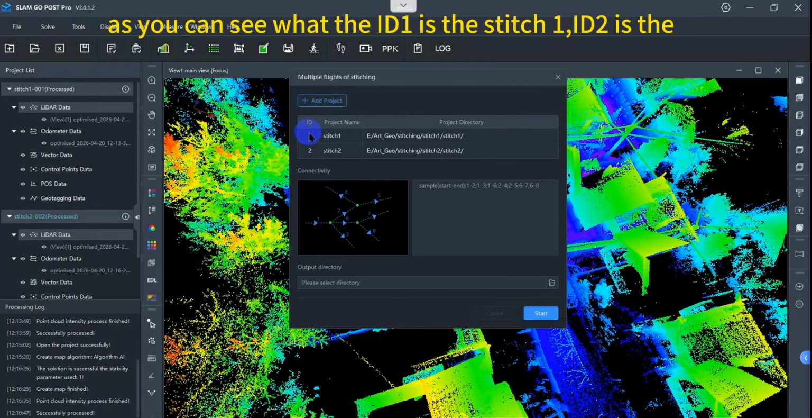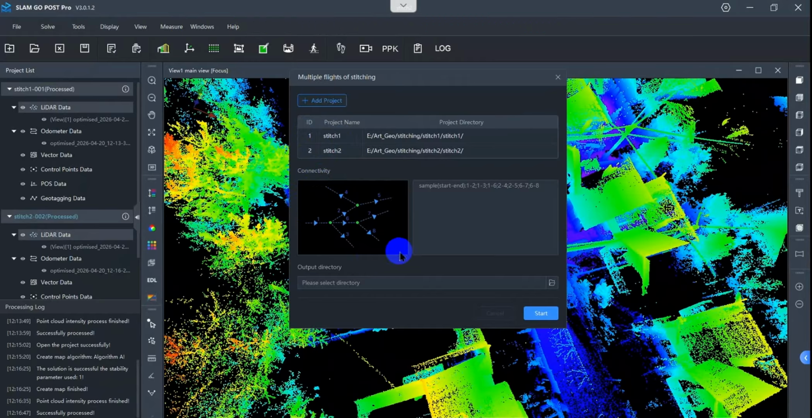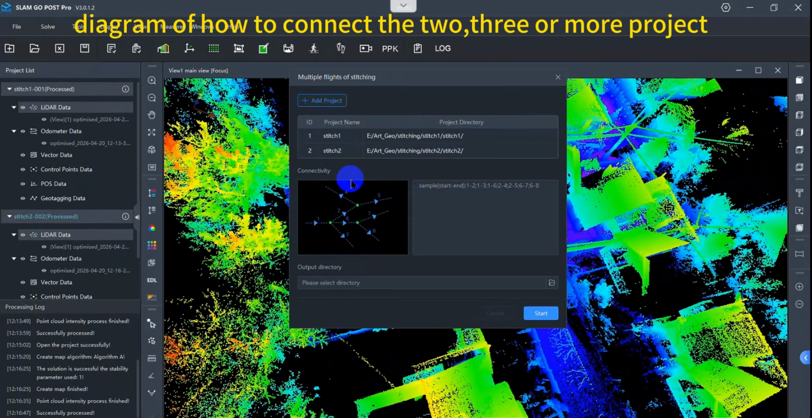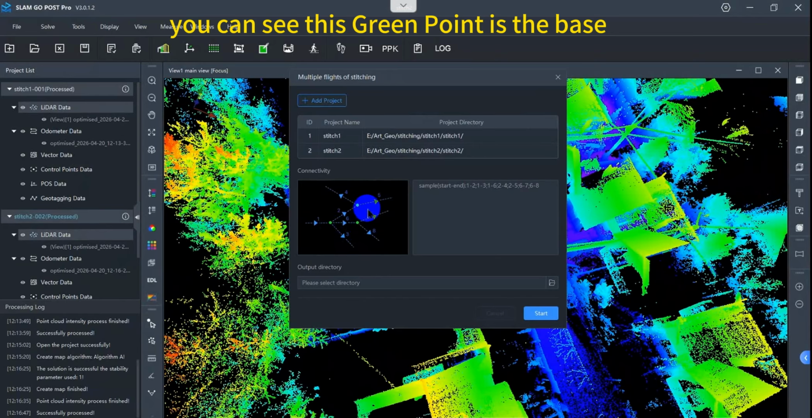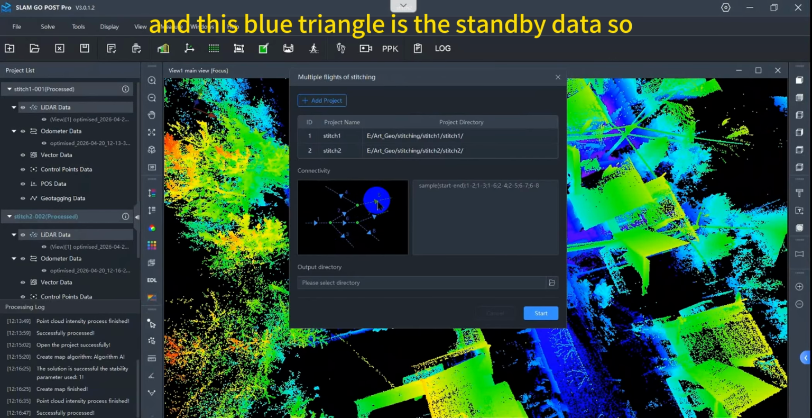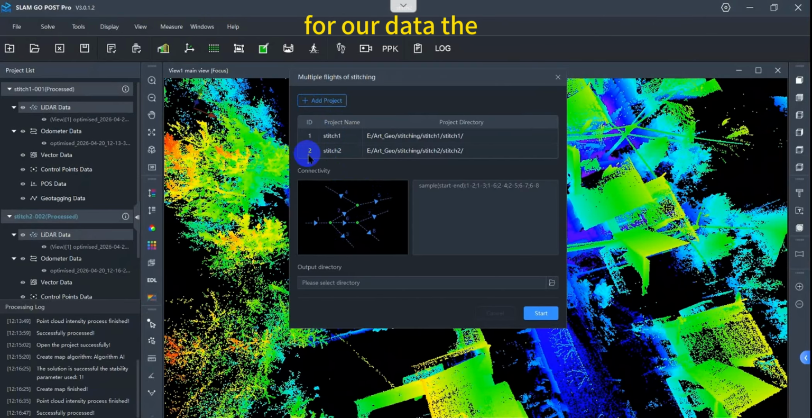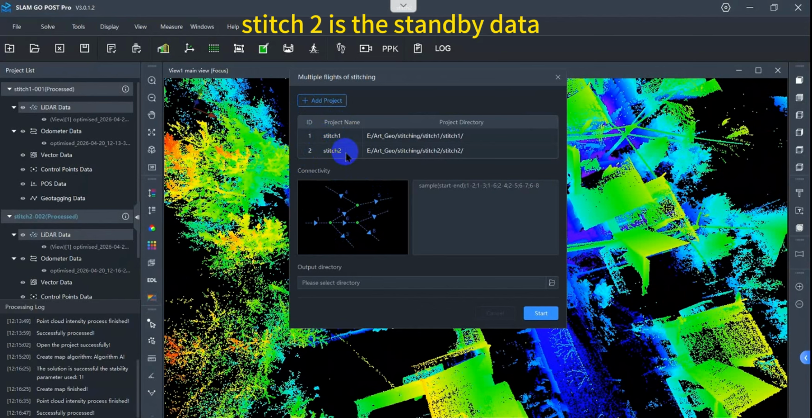As you can see, ID1 is stage 1, ID2 is stage 2. Here is a schematic diagram of how to connect two, three or more projects. You can see this green point is the base, and this blue triangulation is the standby data. So for our data, stage 1 is the base, the reference, and stage 2 is the standby data.